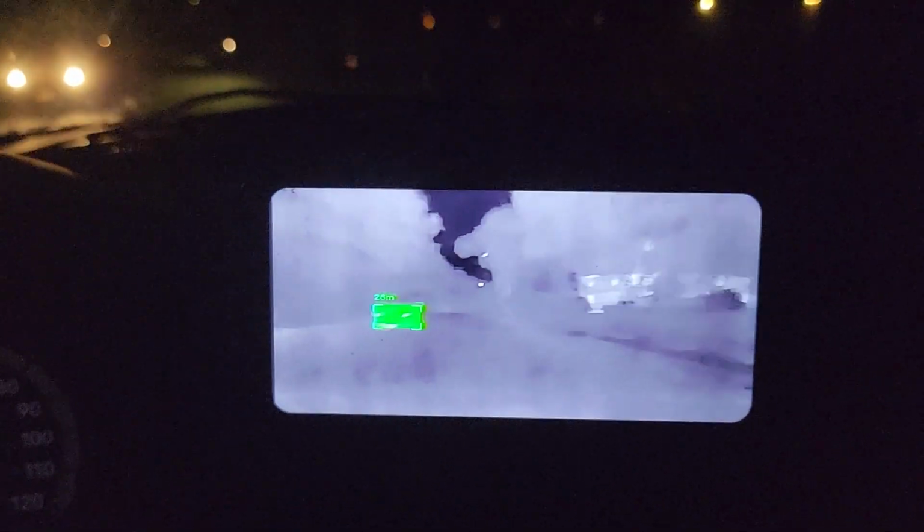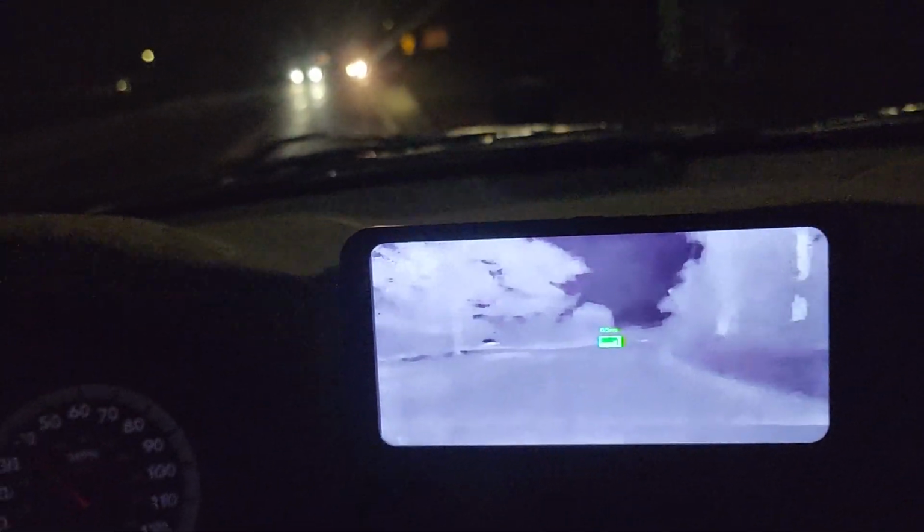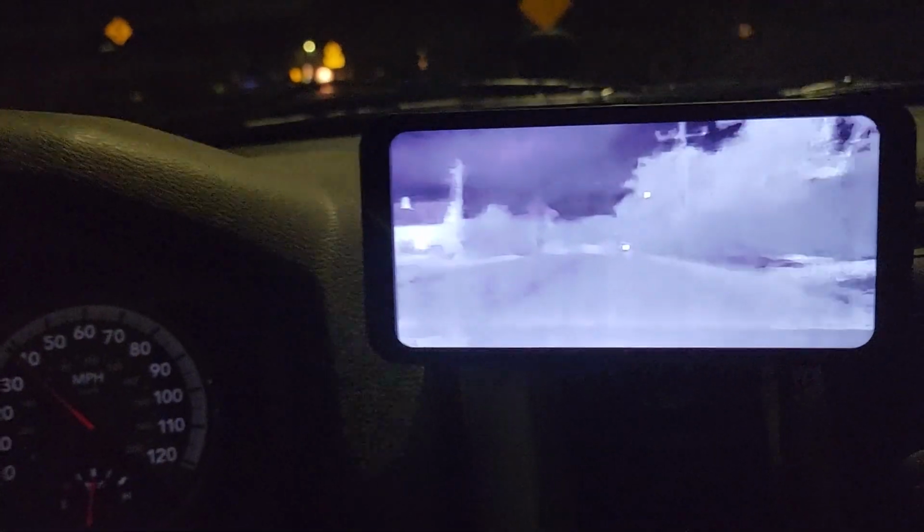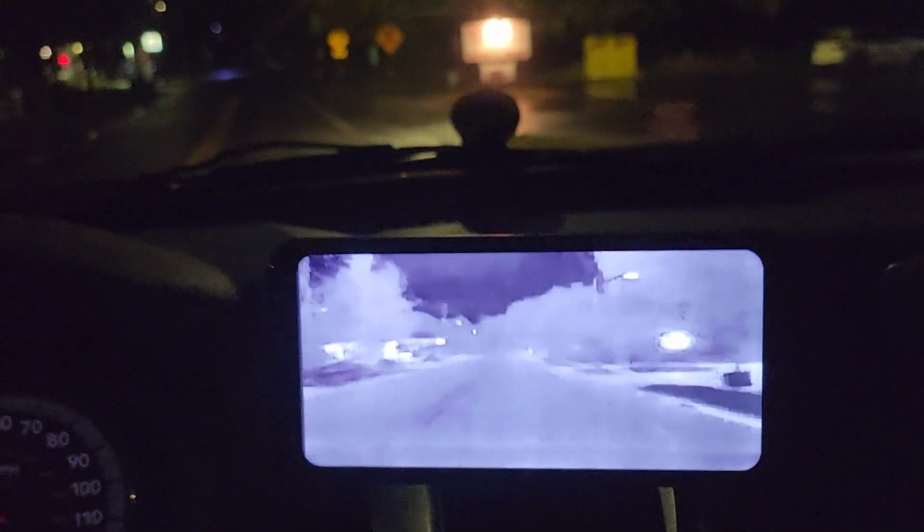Now, one thing that this does not have, which in my opinion is a little bit of a downfall, is that it doesn't seem to have brightness adjustment. This needs to be able to be dimmed down quite a bit because if you notice, a lot of the information on the screen is white, which makes this quite bright. And it's in the corner of my eye and it is distracting. If this had the ability to be dimmed down quite a bit, I should still get all of the information that I need, yet at the same time, it wouldn't be so blinding.